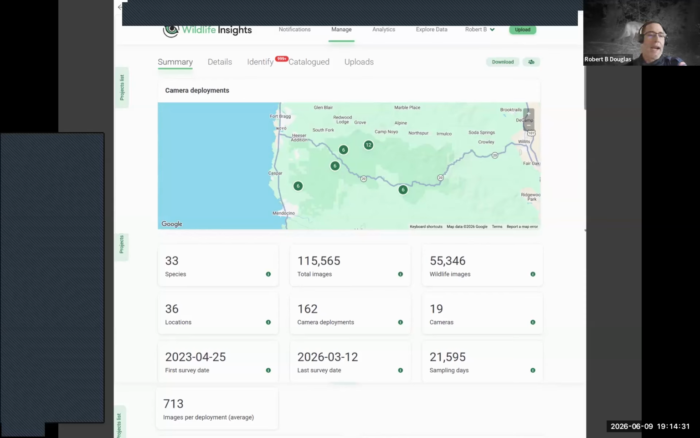It says 19 cameras because I had 1 stolen. Actually, it's up to 20. I had 1 stolen last week. So it's 2 over the last 3 years. Not bad. So there's a lot of data being generated here, and I'm about 15,000 images behind on vetting right now.